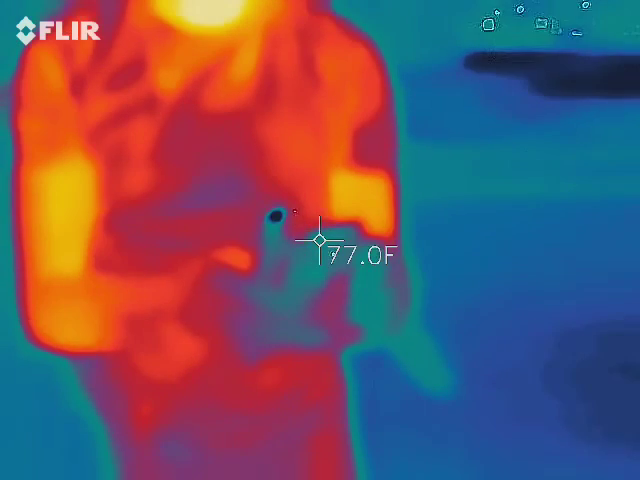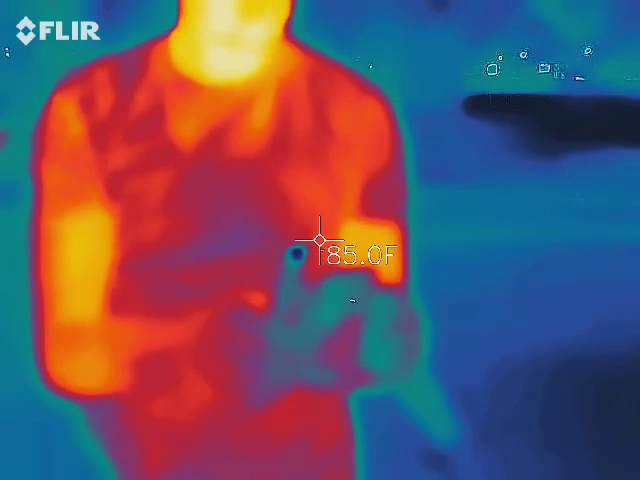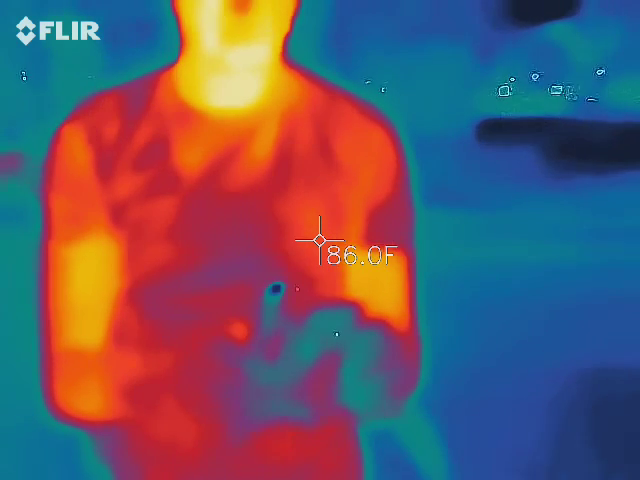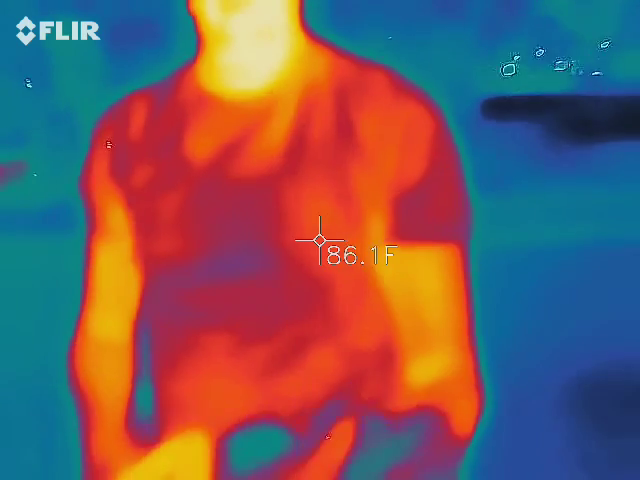Alright, it's not going up or down. That's super great. Now there it went down. There it went down. That's going up. There we go. So it might be the loudest we can get it, just as long as it's audible to you. We're not going to be in high traffic areas anyway. Okay, I'll let you turn that back down again.